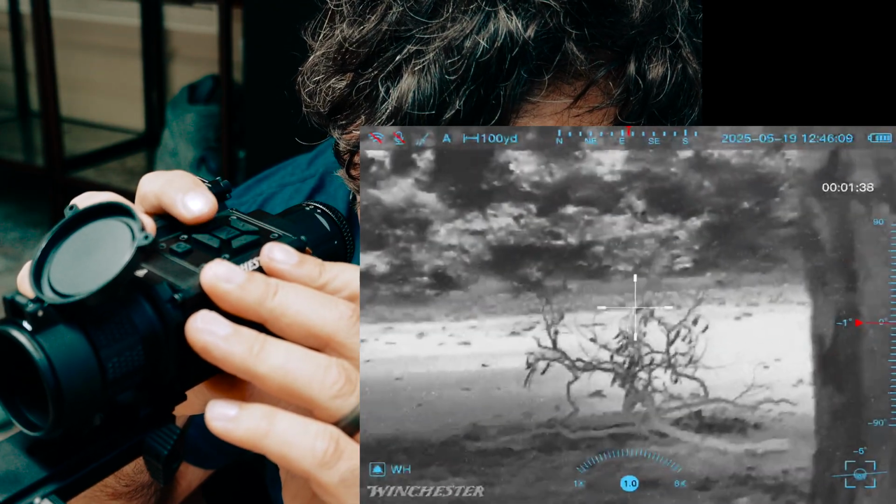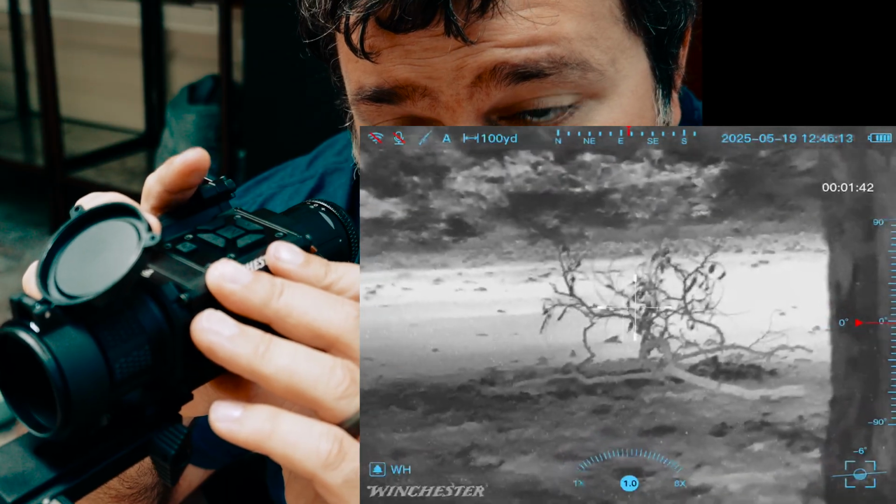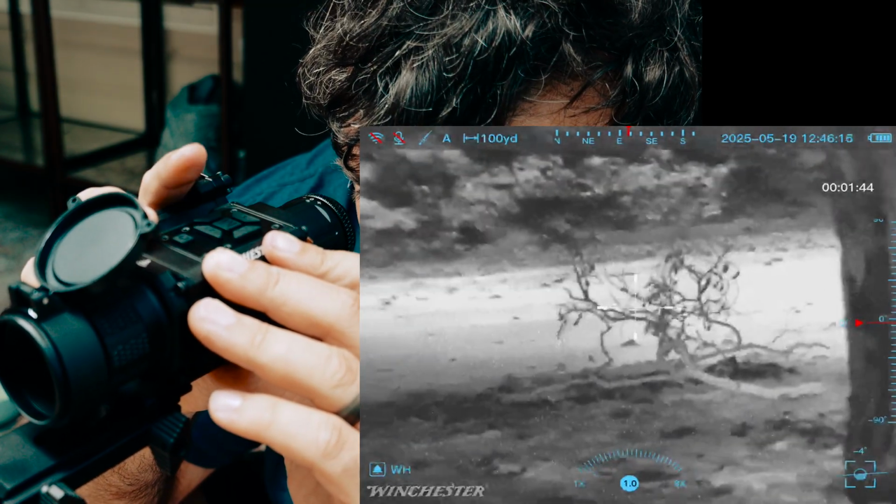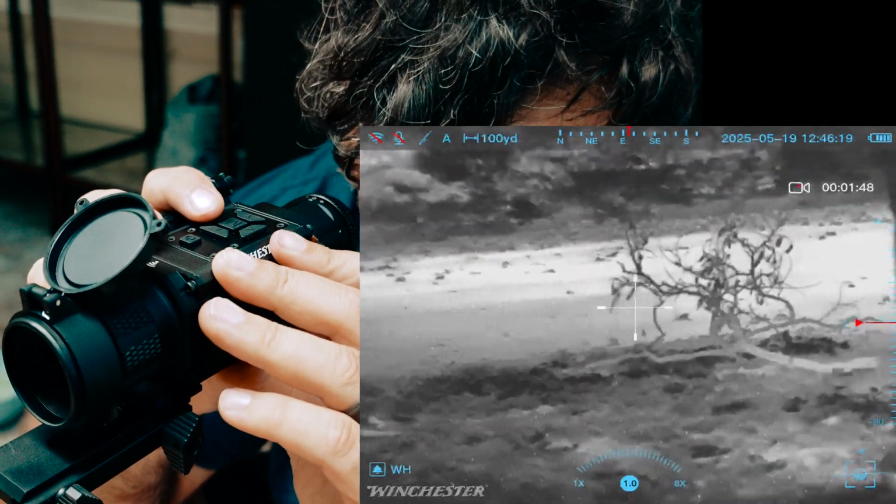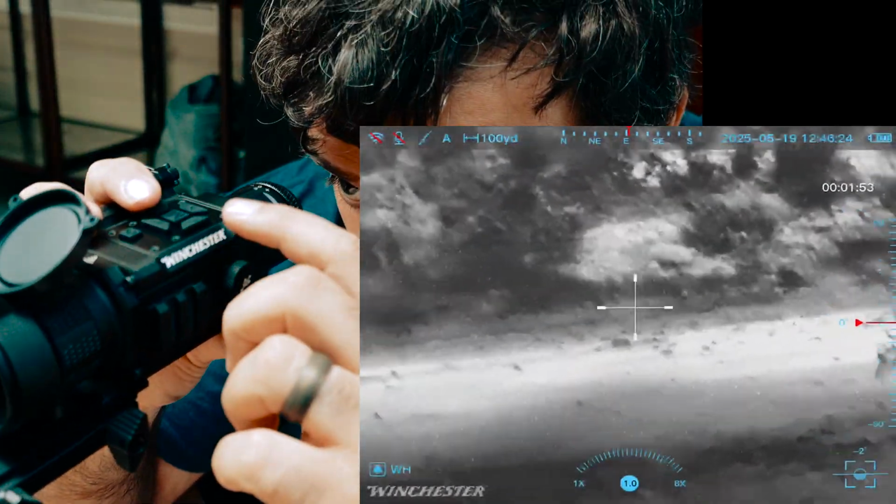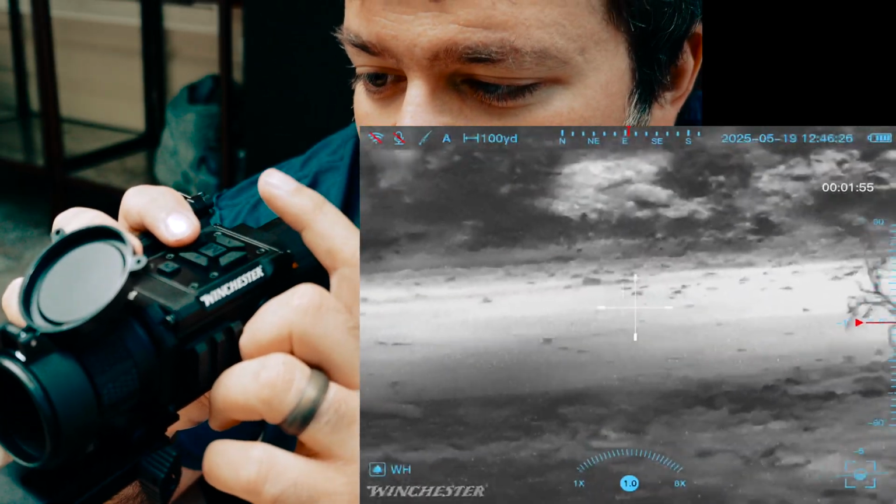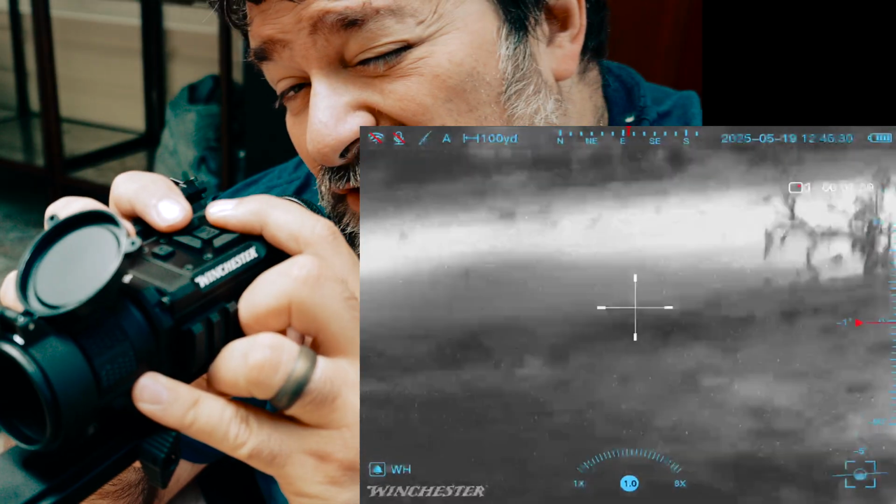On the right button here, I'm not going to press it, but if you just tap it, it'll actually take a picture. And if you press and hold it, it'll start or stop the recording. Since I'm recording one right now, I don't want to press that, but that's where you take pictures and videos.